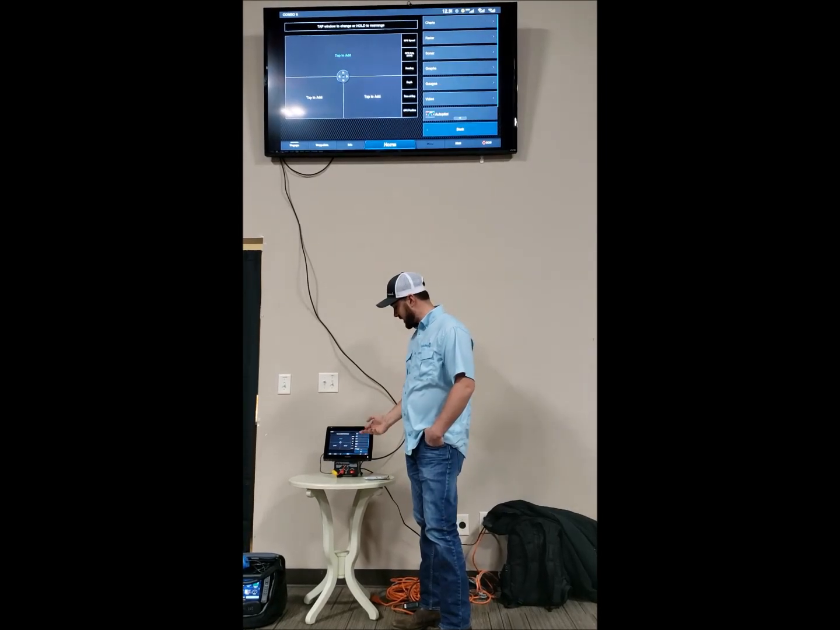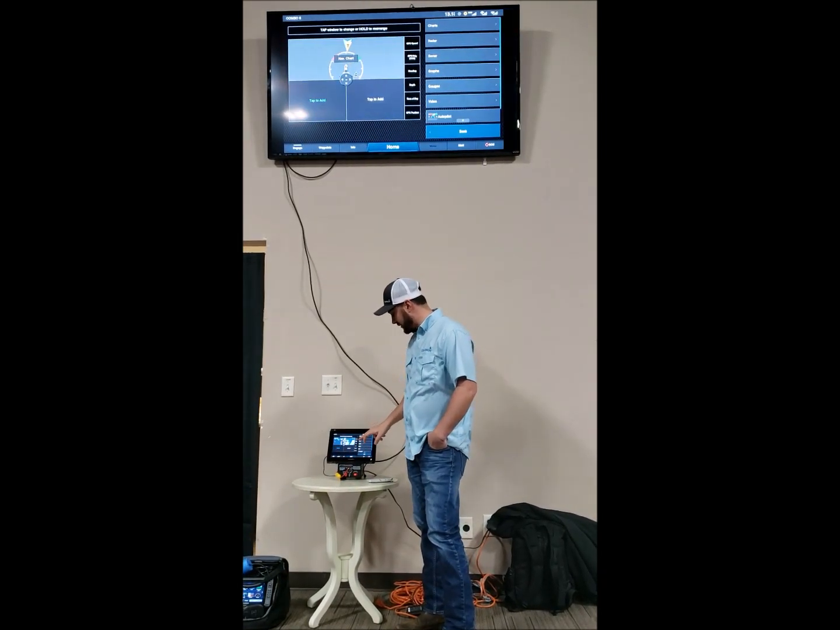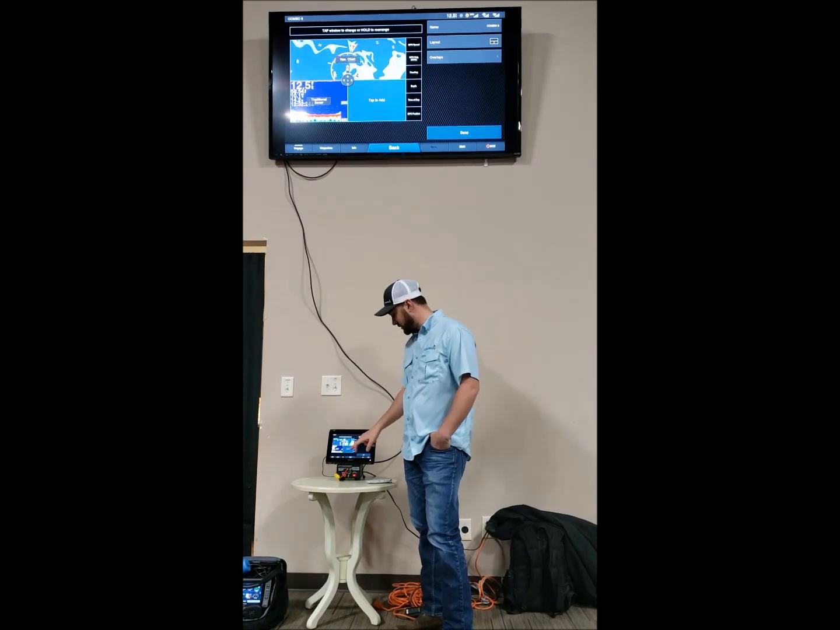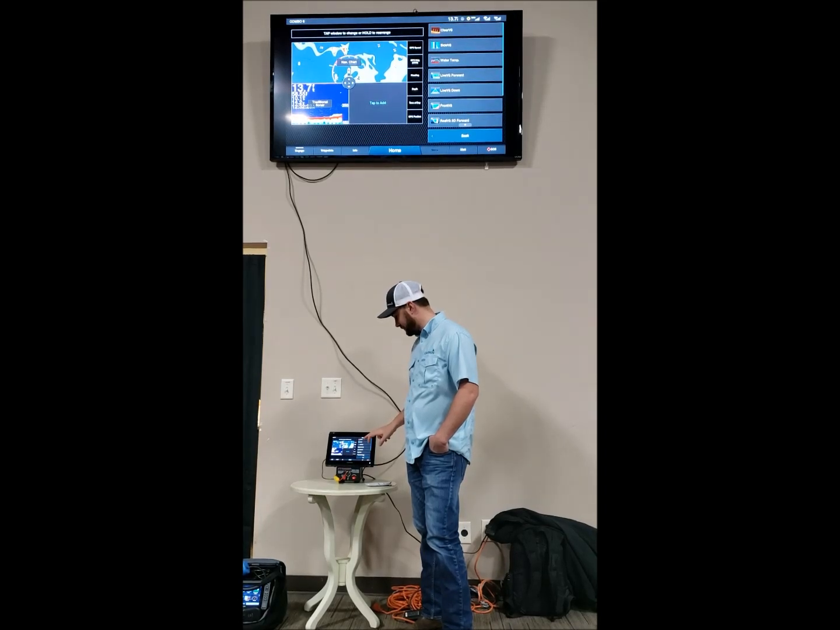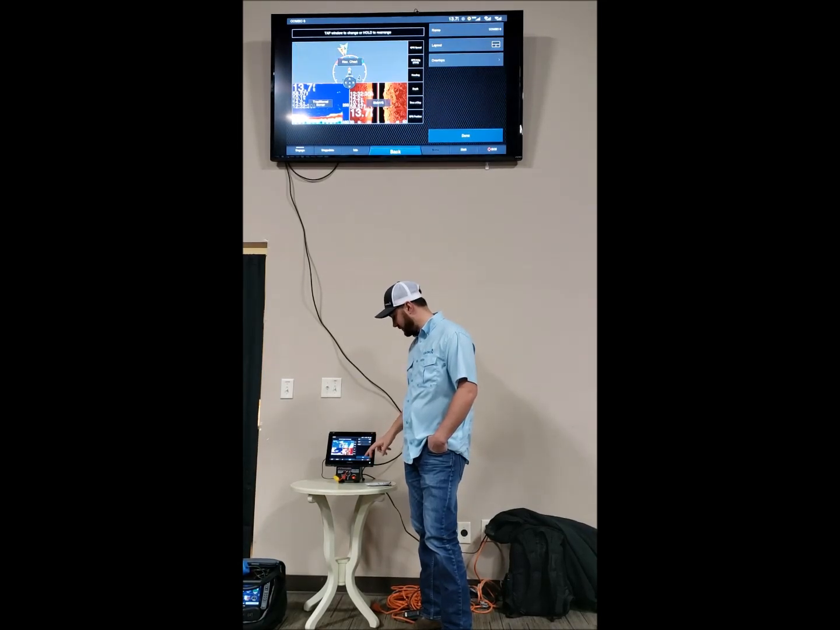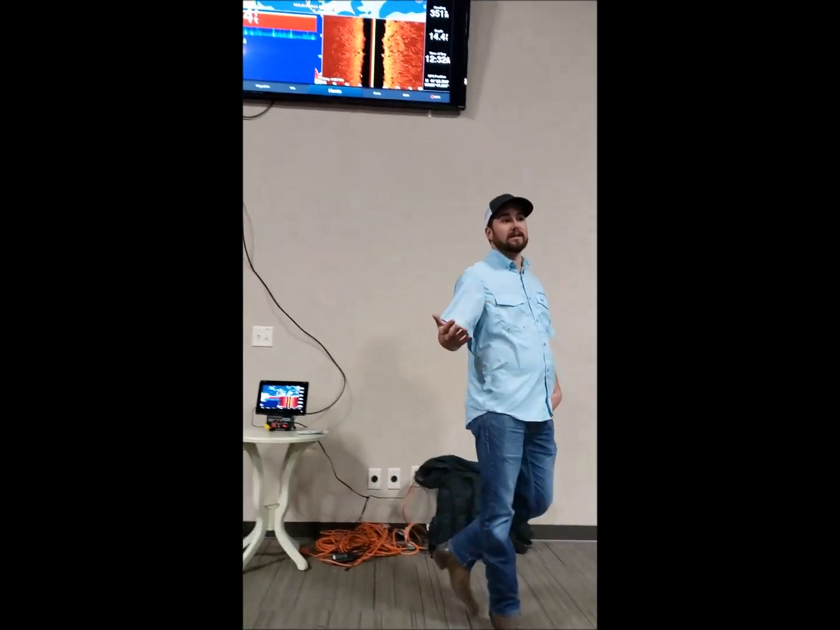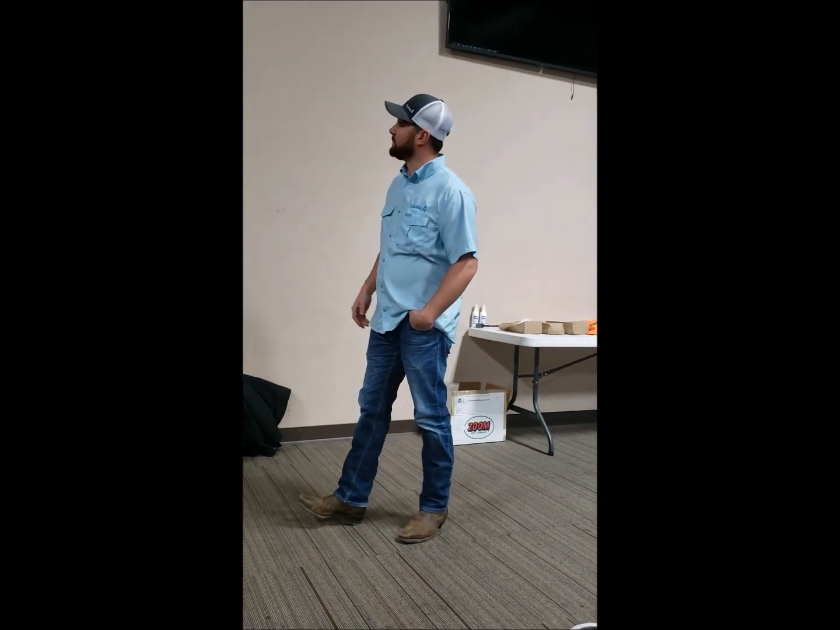So I'm just going to tap and add it, and I'm going to put my chart up top. And then over here we'll do our traditional sonar, and then here I could do side view and be done. And then, just the ease of use. So that's Garmin's thing, is ease of use and simplicity.